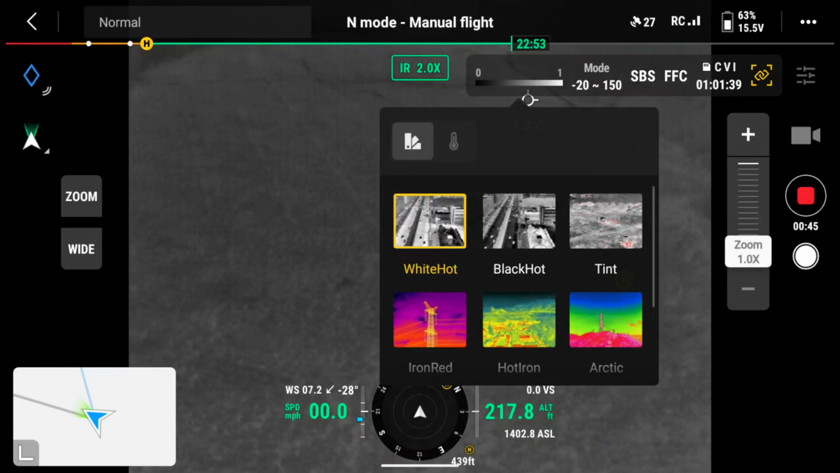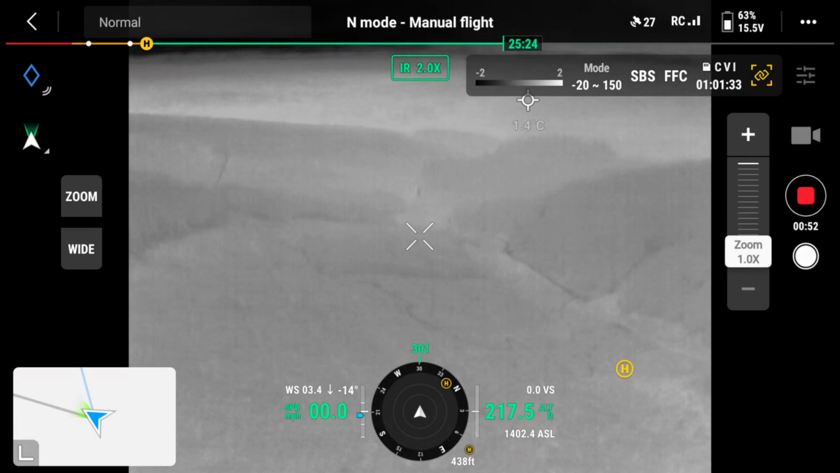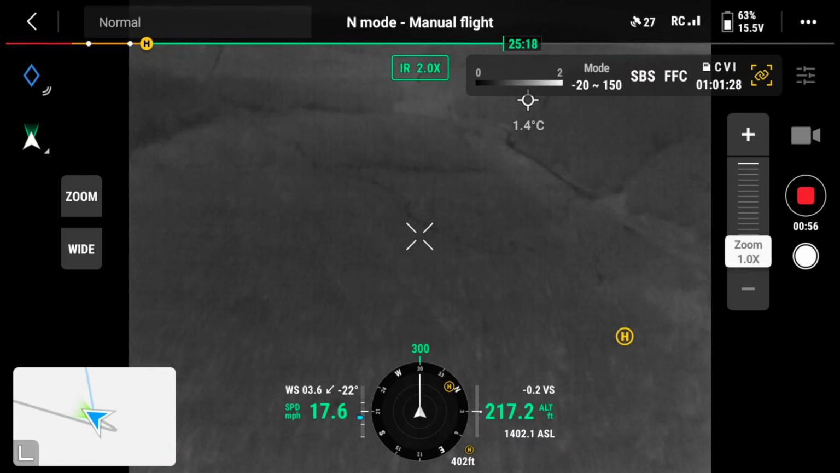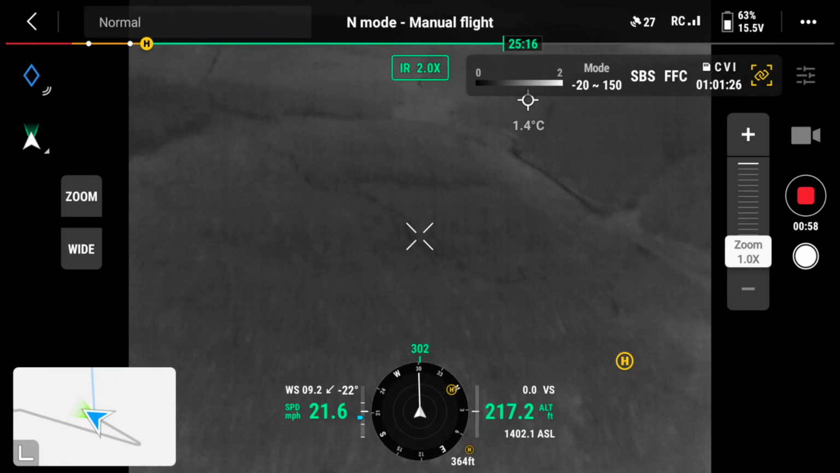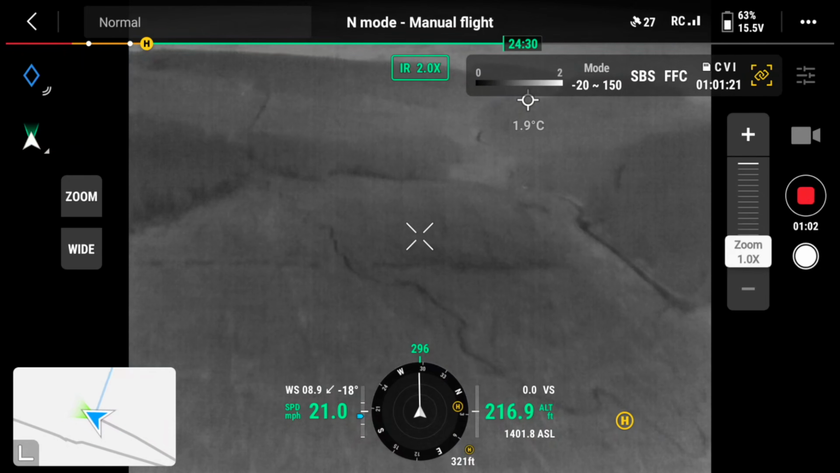Okay, so I am going to have a little look around here and show you something. If I go out a little bit from here, so I just took off, what I'm looking for now are any little white dots on the screen.